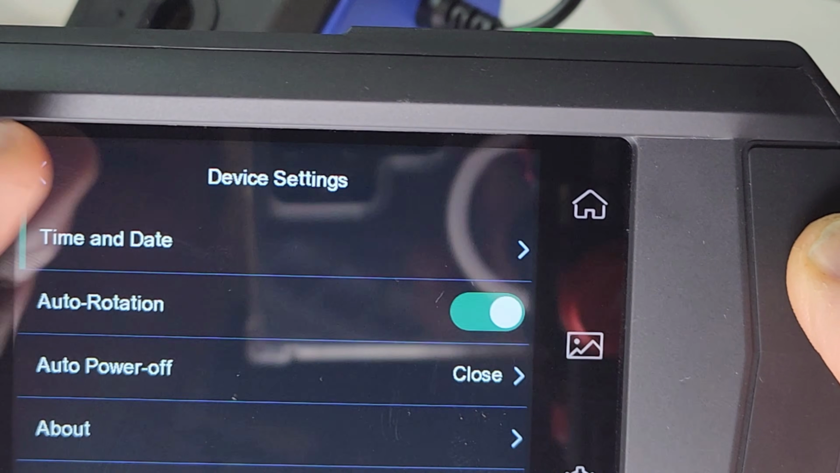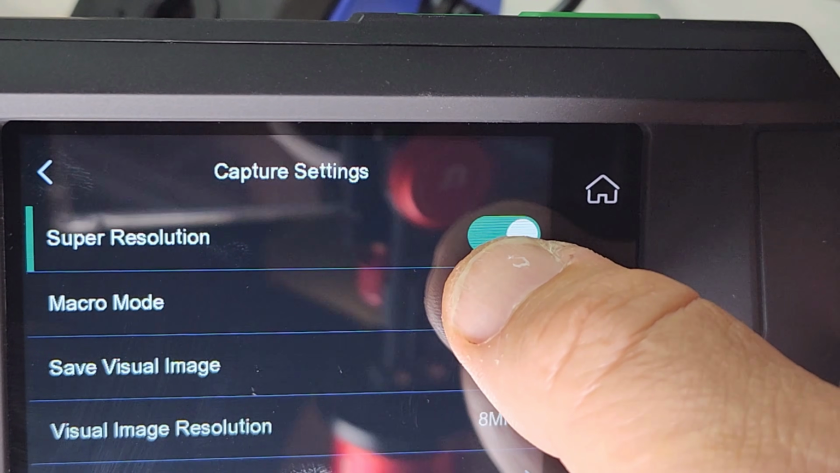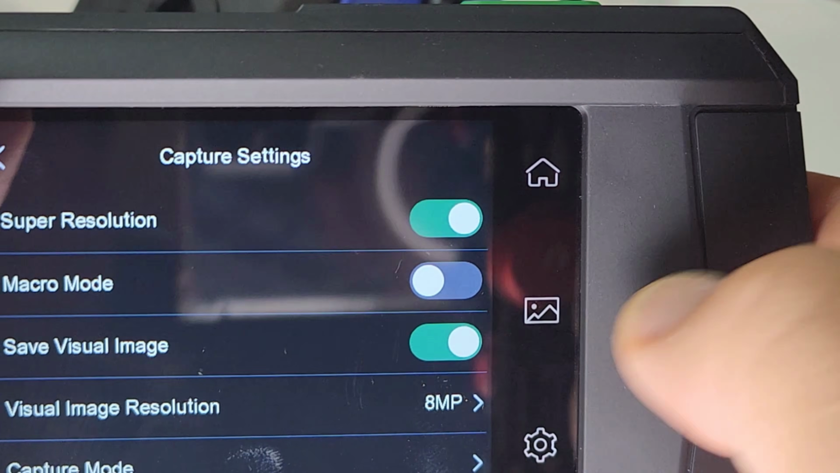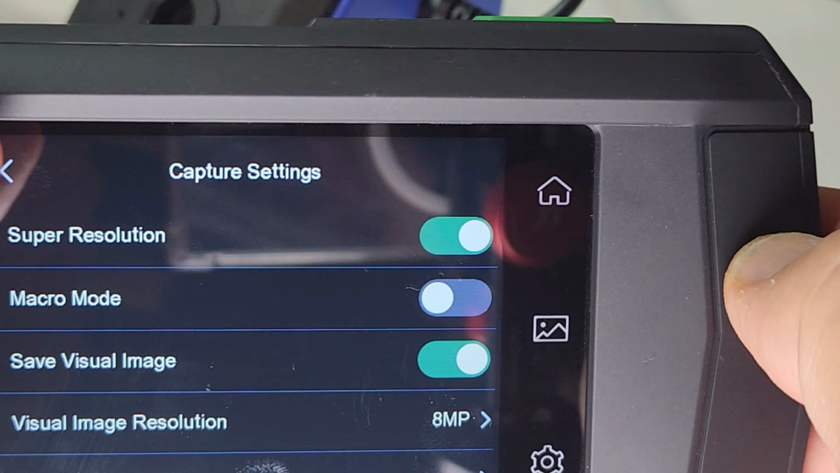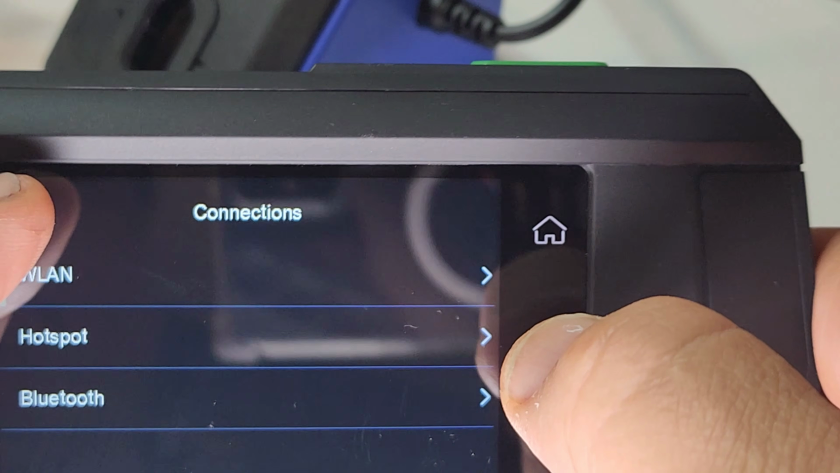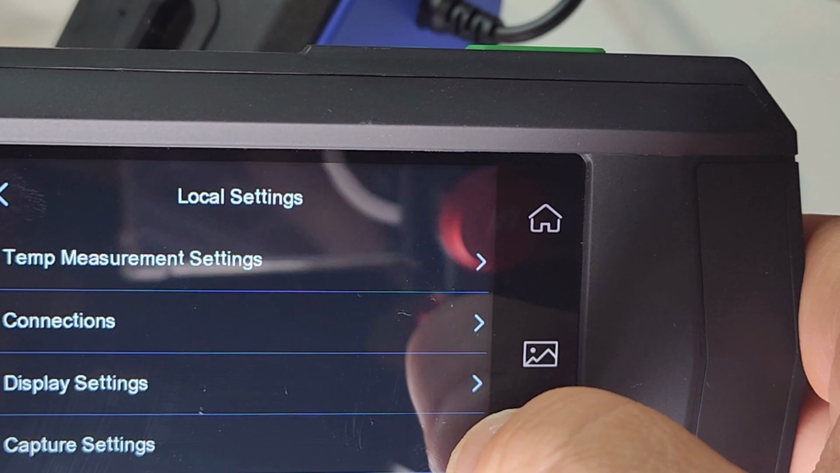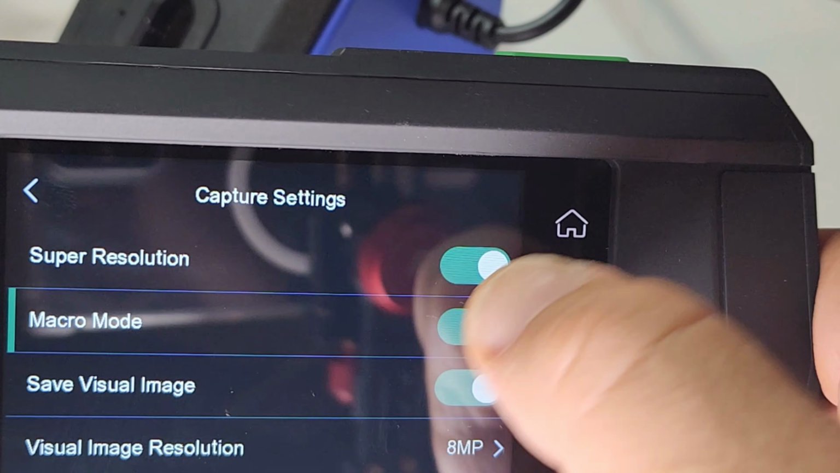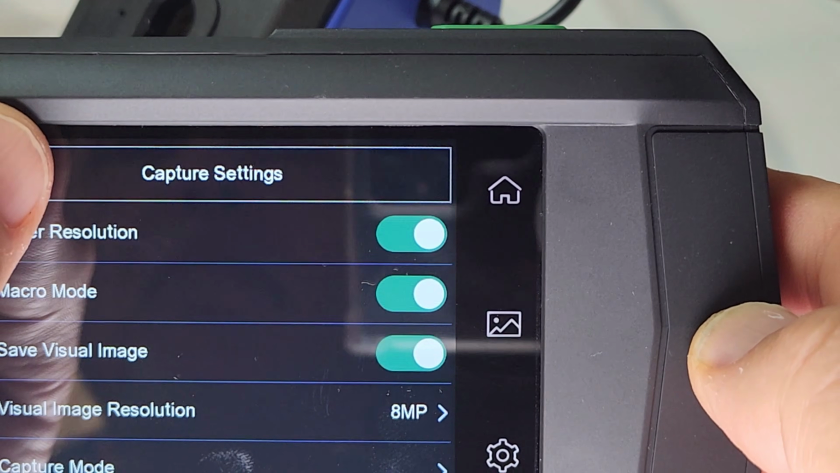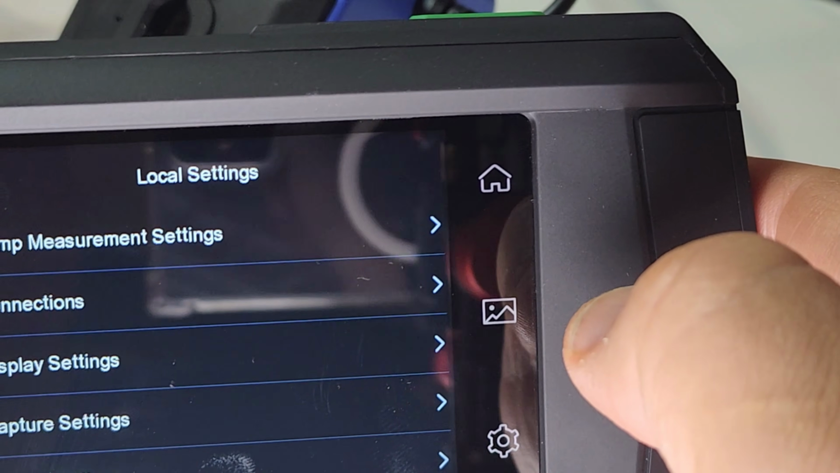All right, so let's just go into display settings here for a second. Go into this macro mode. Turn it on. Whoopsie. Try that again. There we are. Oh, no, just once. Come on, Darren. Back into capture settings, macro mode. Okay, you get the idea. Hit it and wait a millisecond and it will trigger the on or off. Okay, we're in macro mode now.